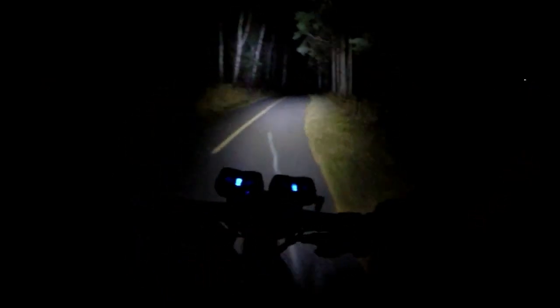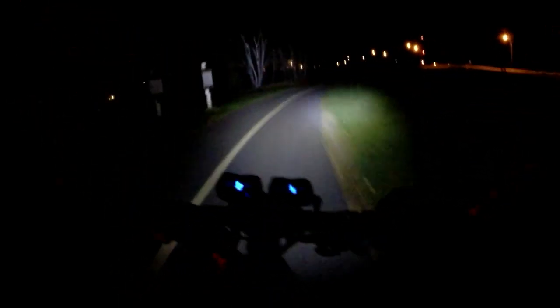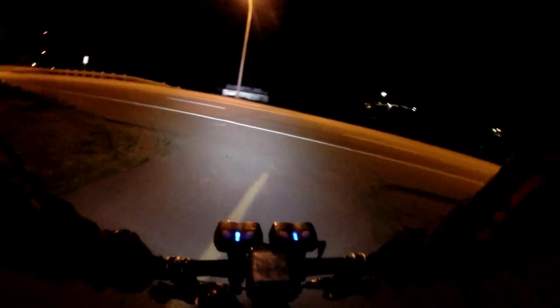Now we're going to go down the Spring Classics type uphill, and it would be really fun, but there's people around here. It's really fast. It's dangerous to go down here fast with people walking. But at night you can be pretty sure you'll see almost nobody. And then hard on the brakes, 90-degree corner.